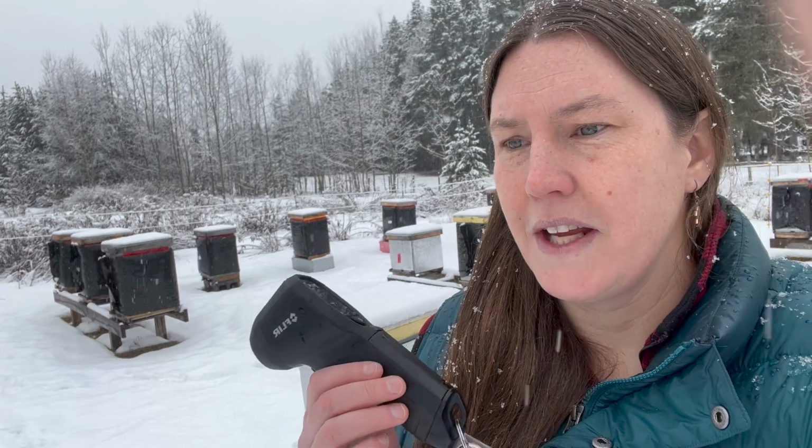But I am skeptical. I see all of the images on social media of people looking at their hives, and you can see a really clear cluster. I don't expect to see that because we have all of our hives wrapped, either in the black bee cozies, which provide a lot of insulation, or in this reflective hot water tank wrap, which reflects a lot of heat. So I'm not sure what I'm going to see with this, but we will take a look and see if we can interpret what I'm seeing.